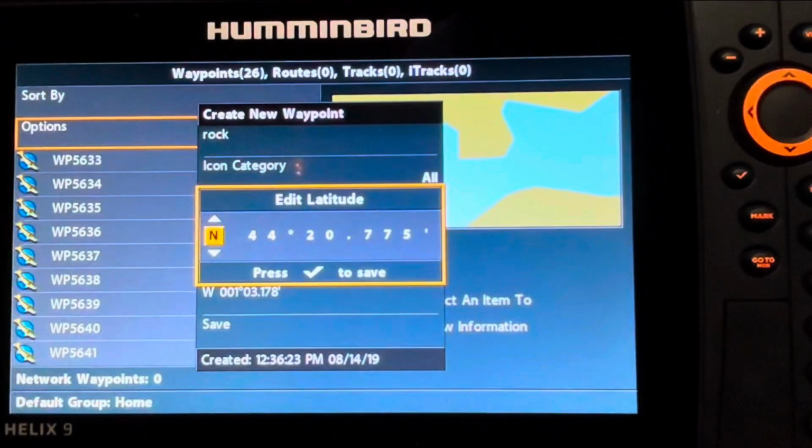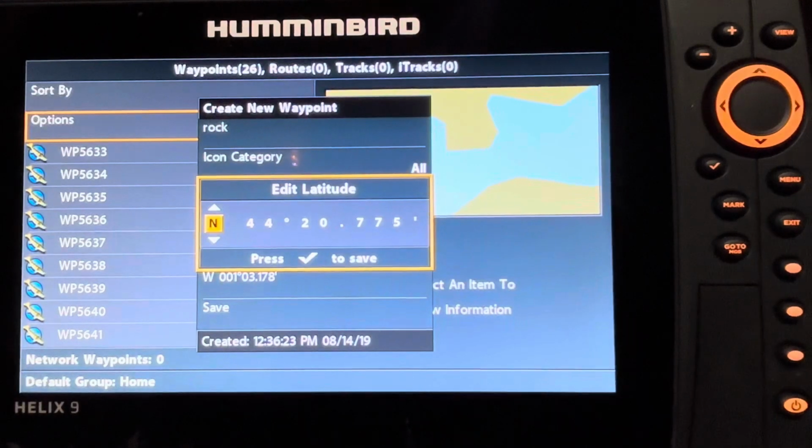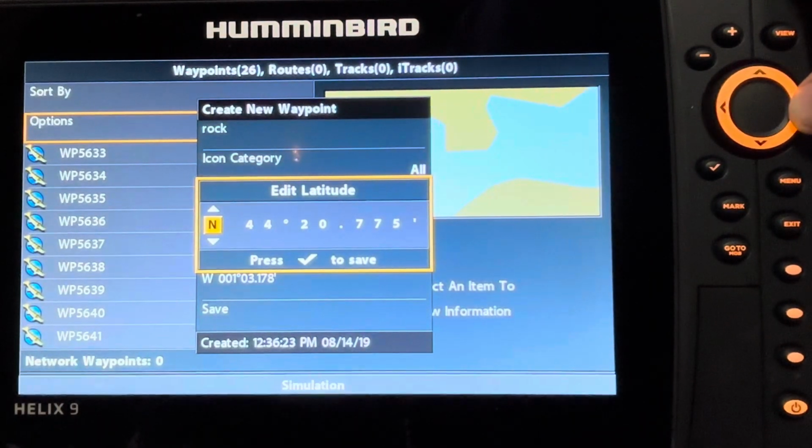Helix users entering new waypoints go through the basic rename a waypoint process. Similarly, when you go to enter new coordinates, let's say we're going to do north and we're going to do 50.